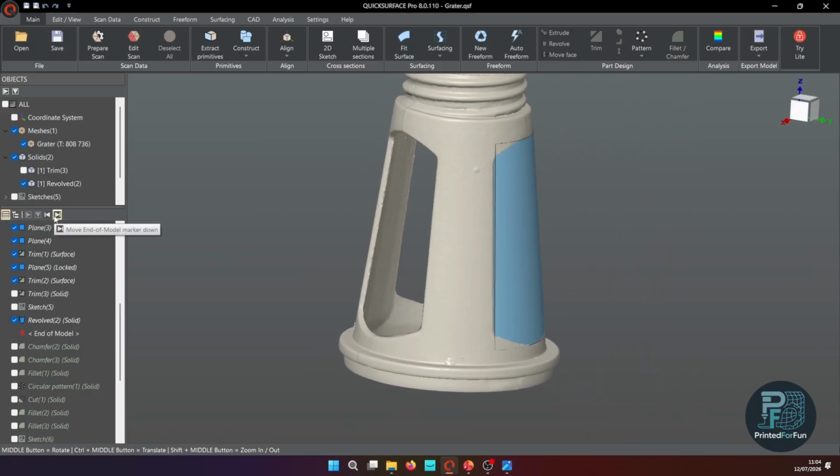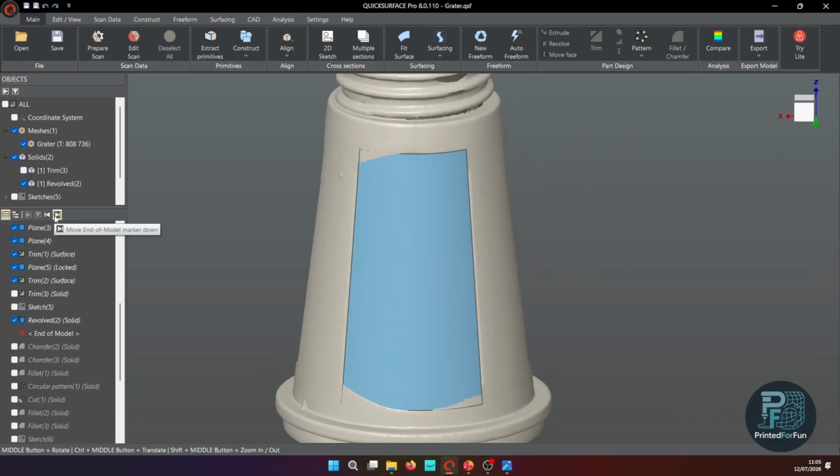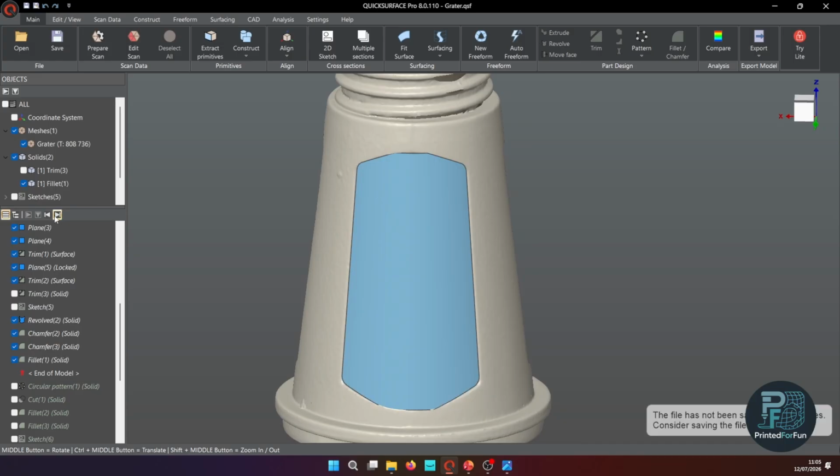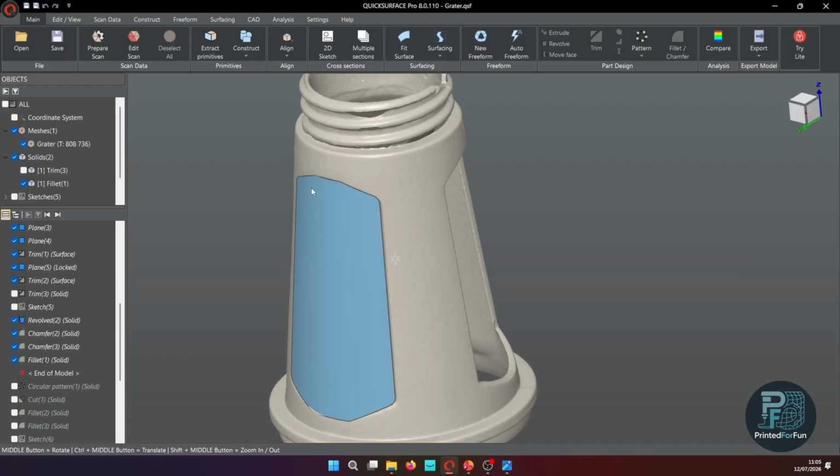And what I now can do is I can first use the fitting tool, or use the analysis function to first chamfer the model, and then fillet it to fit roughly nicely into the cutout.